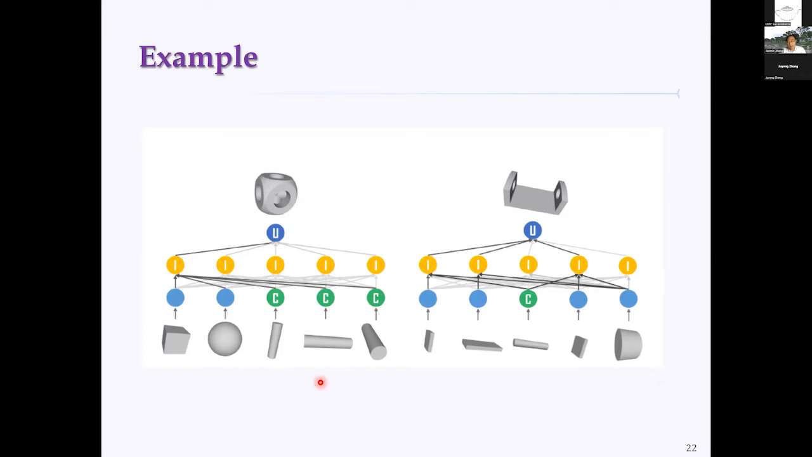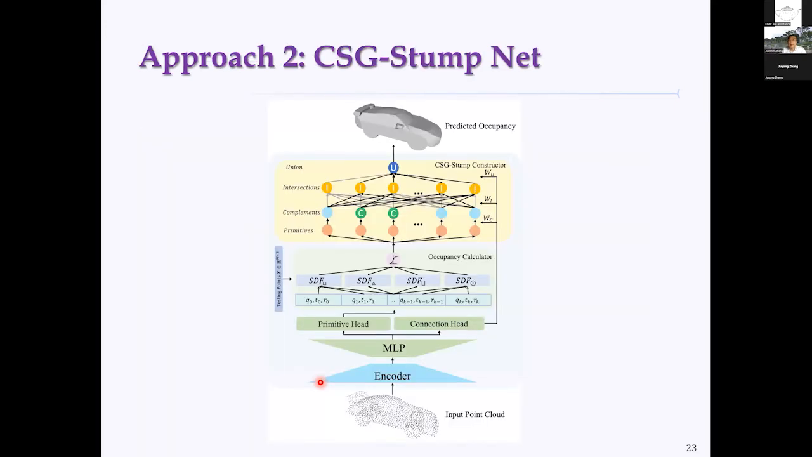But if the object's shape is very complicated, or there are a lot of primitive objects, then this approach will take a long time and might not converge. That's the reason we turn to seeking another approach, using machine learning to find a solution.